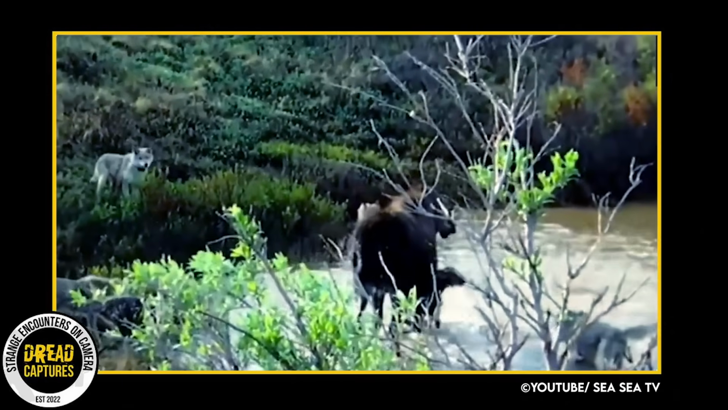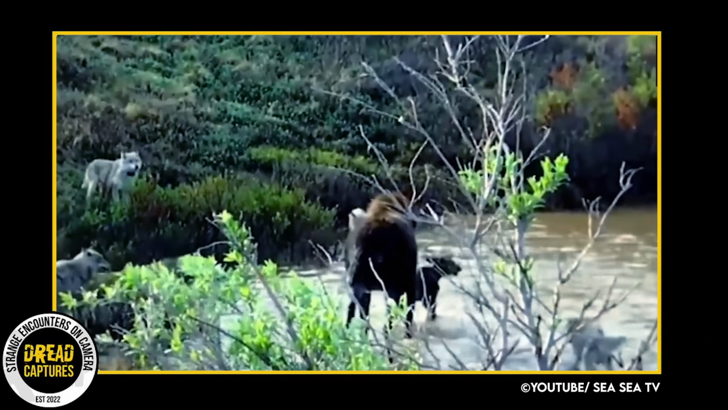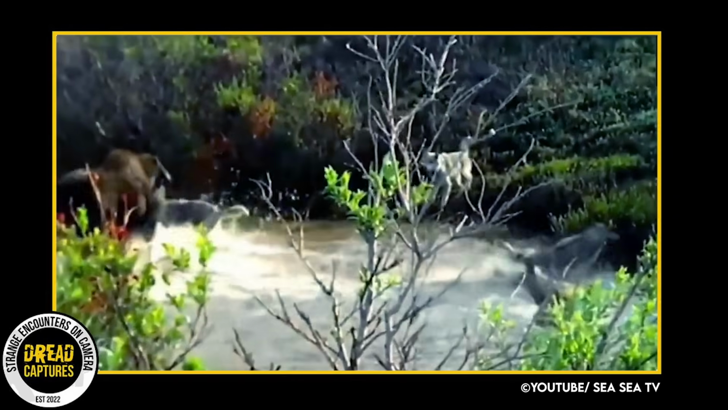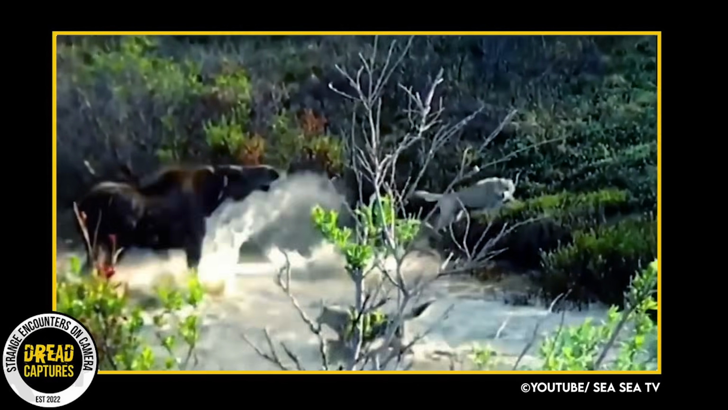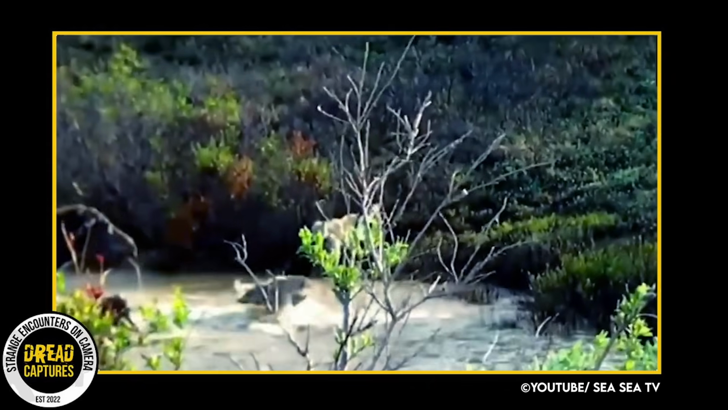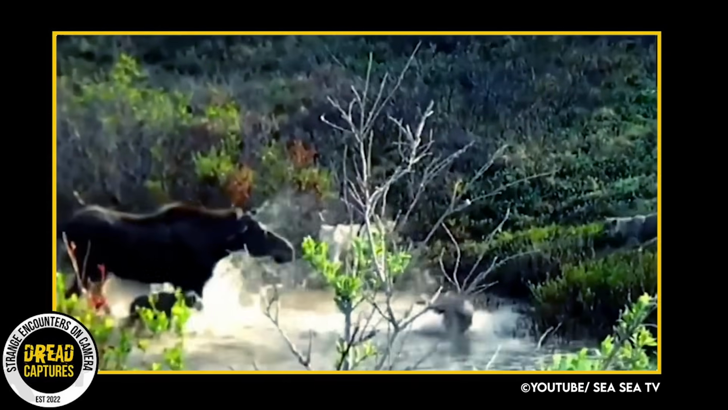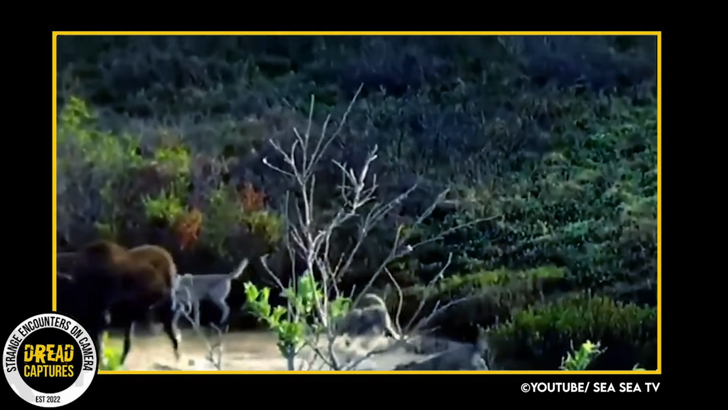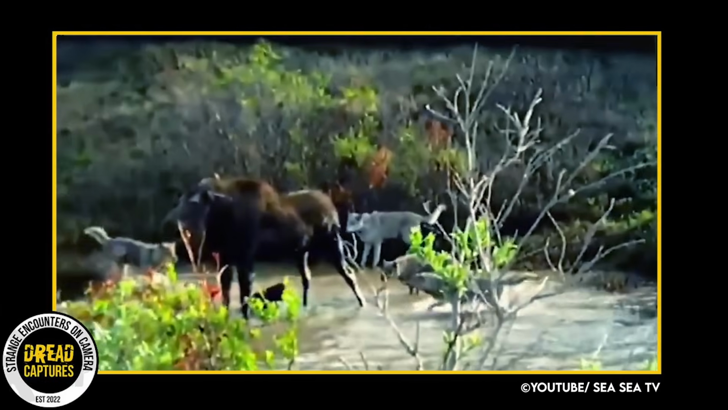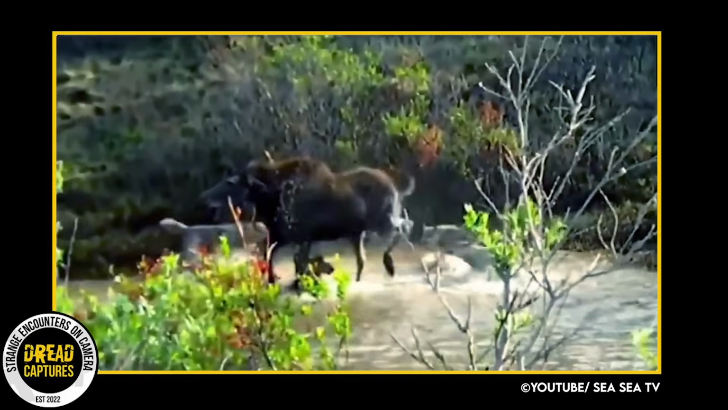But they also cannot give up their prey. They adjust their strategy once again. We can see the female elk is infuriated and launches a powerful attack on the wolf pack, causing them to scatter. However, blinded by this rage, she makes a huge mistake while driving away the wolf pack. Her calf cannot keep up with her footsteps, and the wolf pack sees an opportunity to attack.